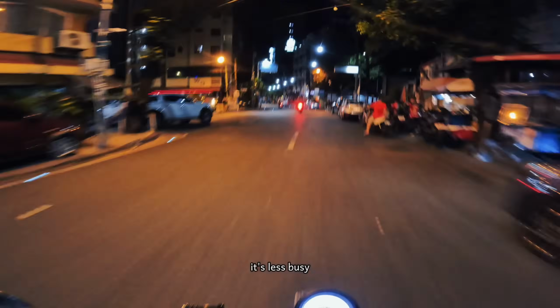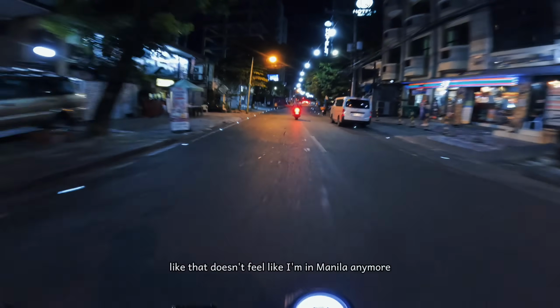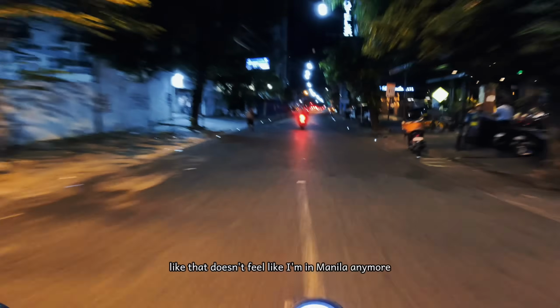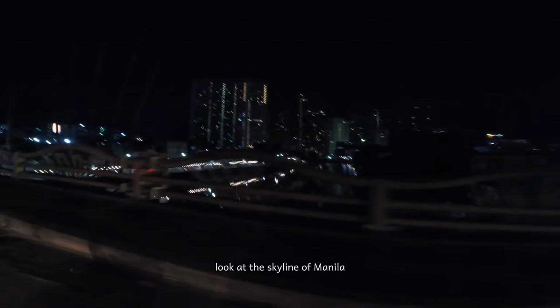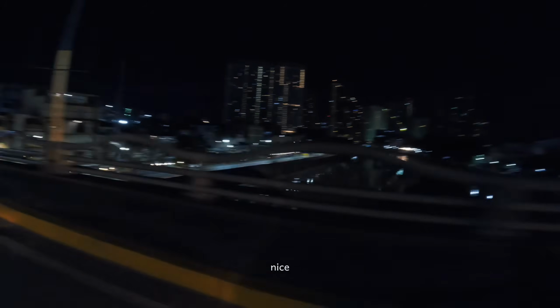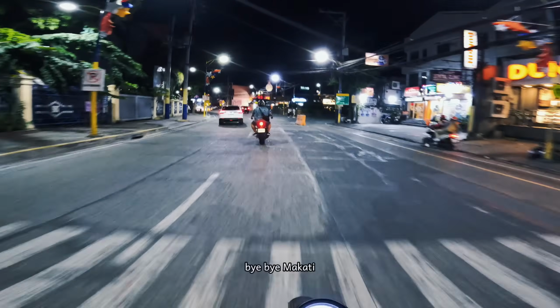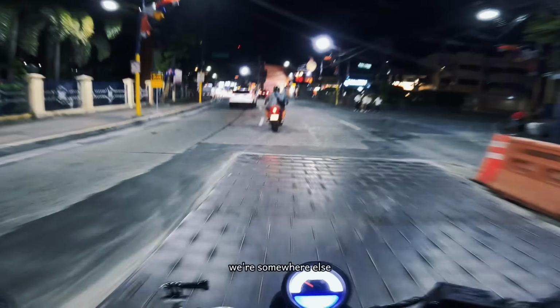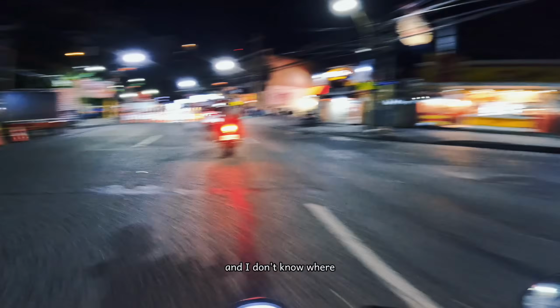Less busy. And it's amazing like that. Doesn't feel like I'm in Manila anymore. Wow. Look at the skyline of Manila. Nice. Bye bye Makati. We're somewhere else. I don't know where.